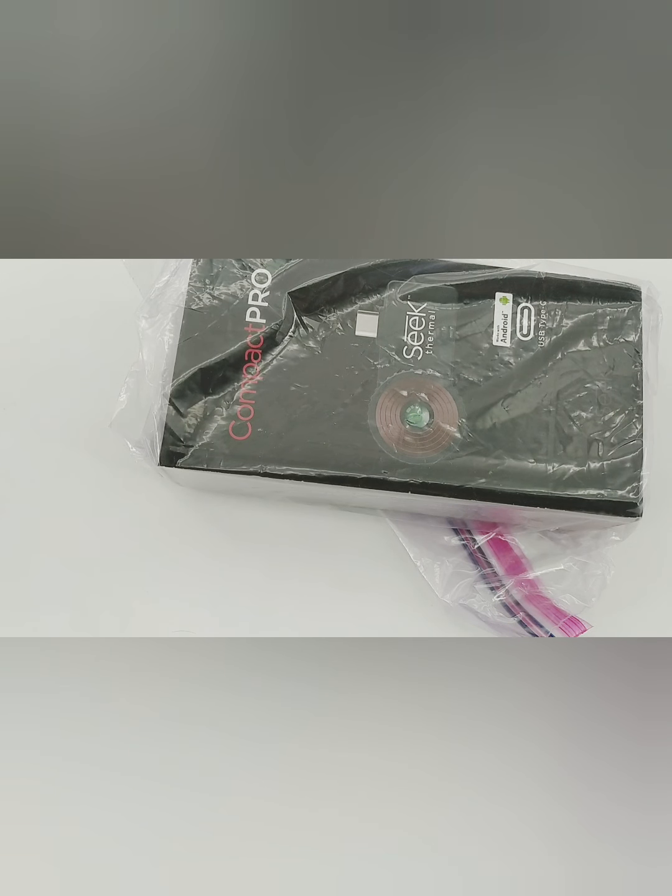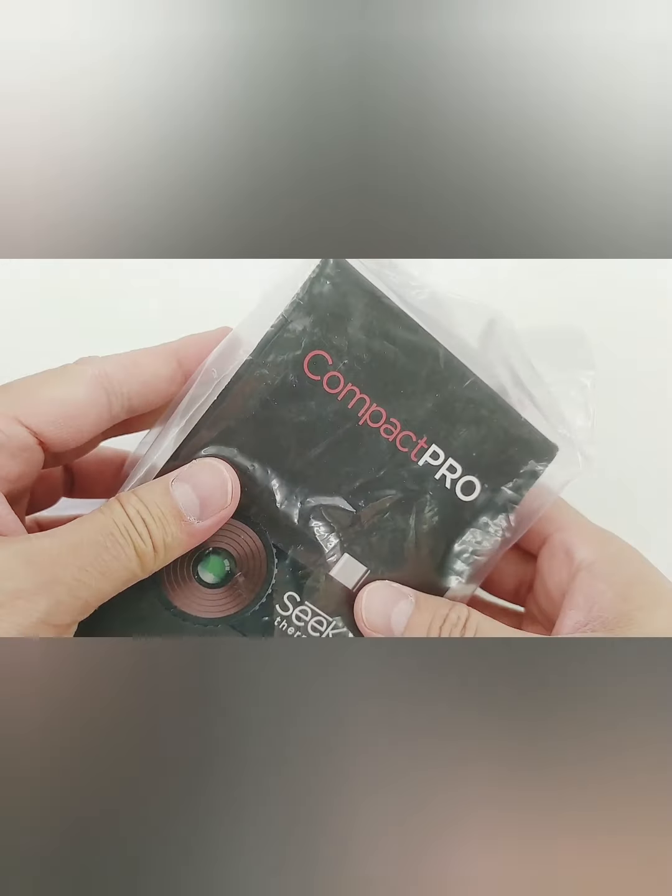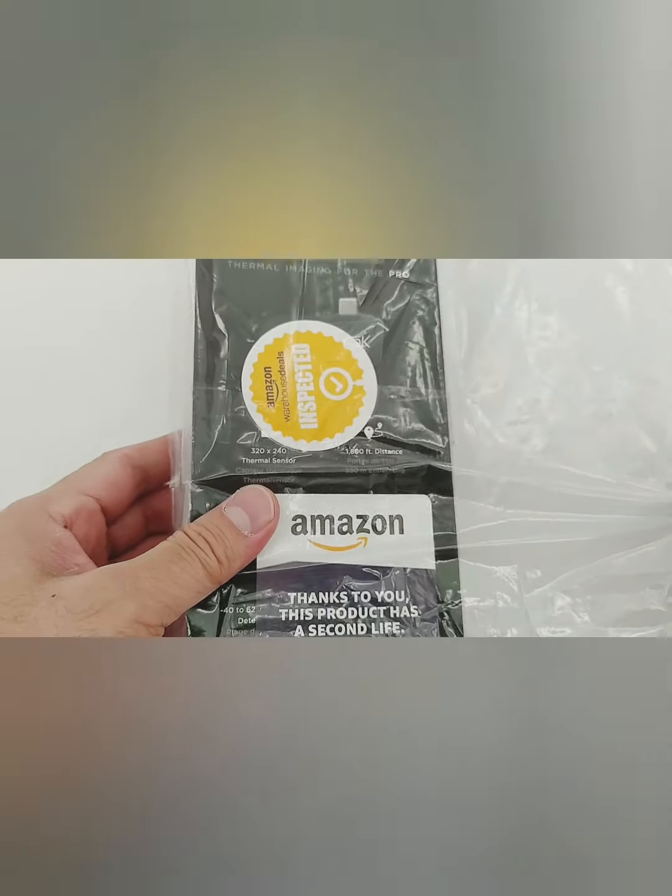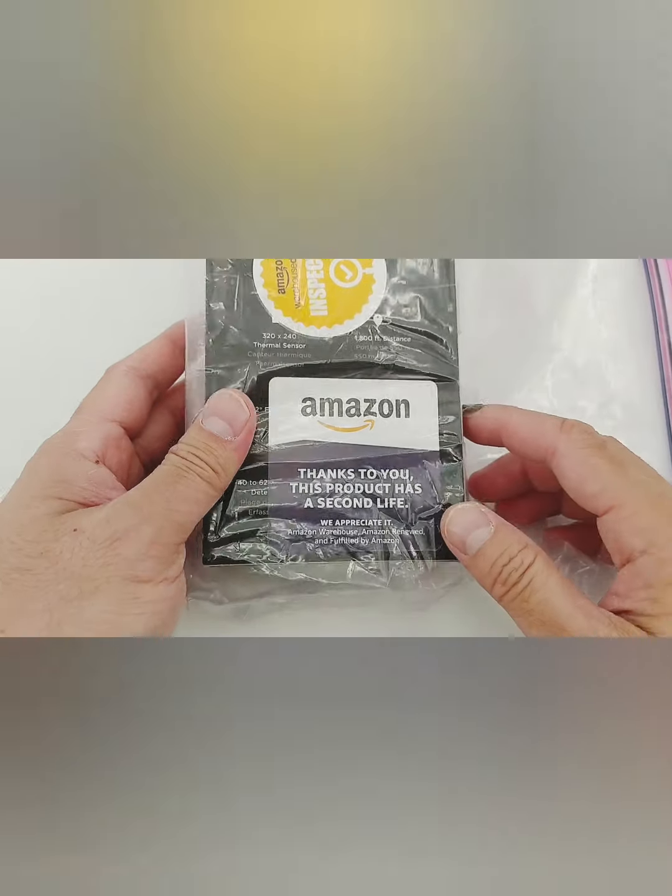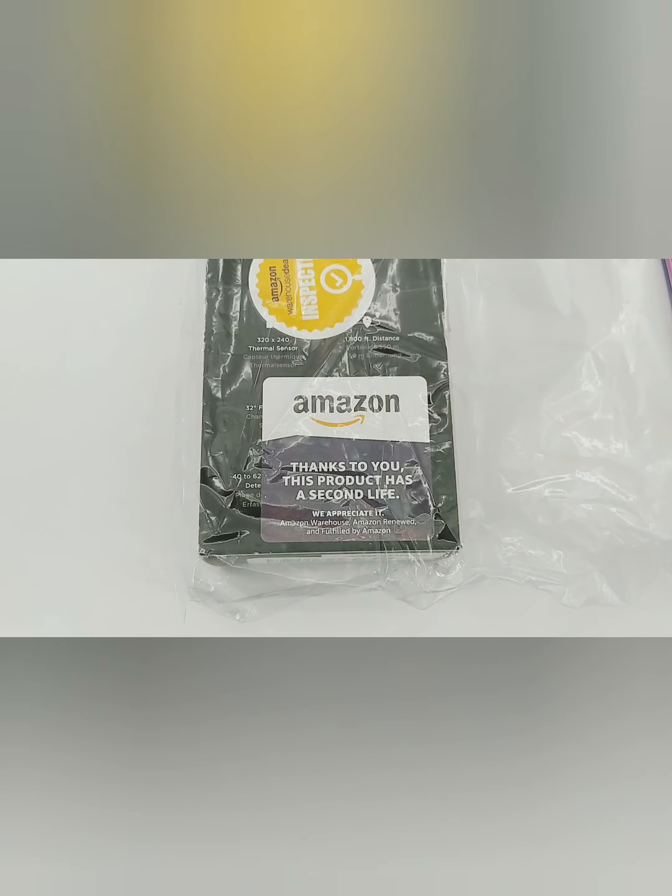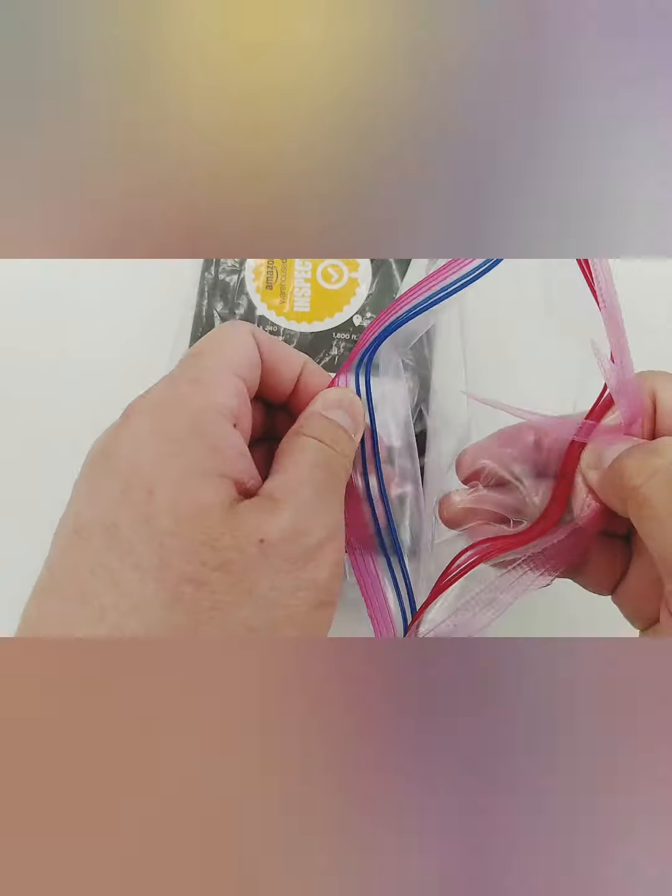So as you can see, this is the package, and if you look at the back, there's an Amazon label there. It says, thanks to you, this product has a second life. So this is a second hand item, and it's not brand new.